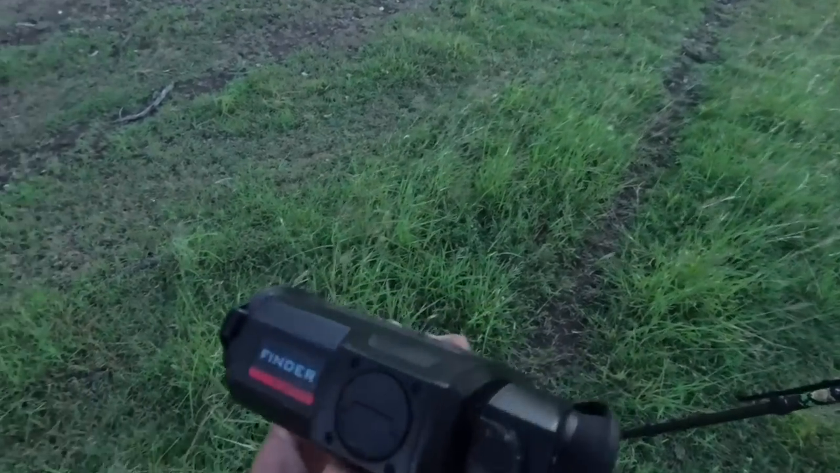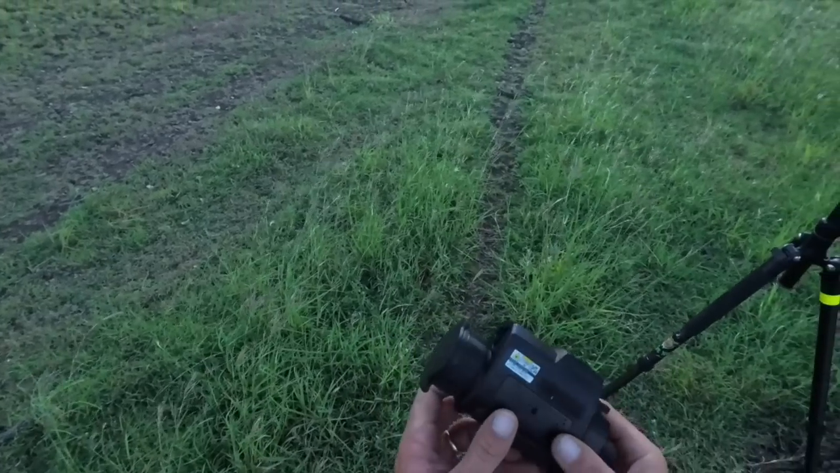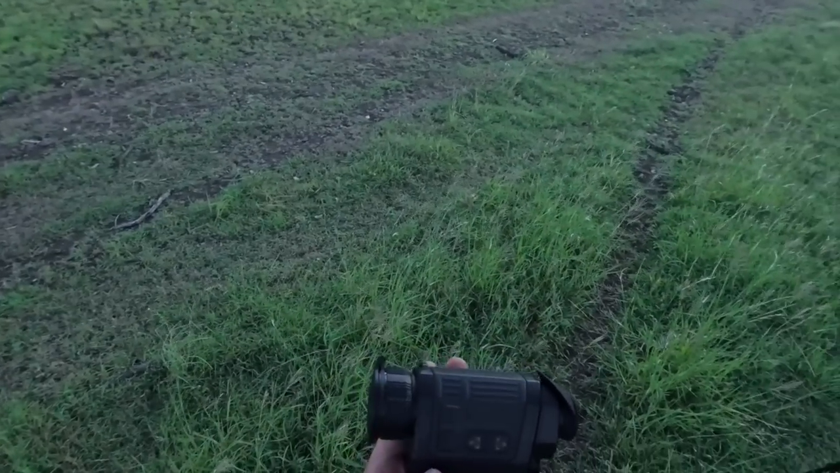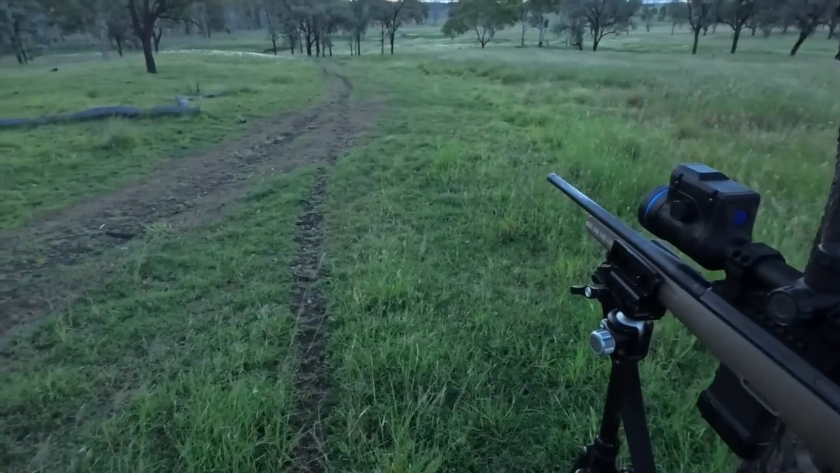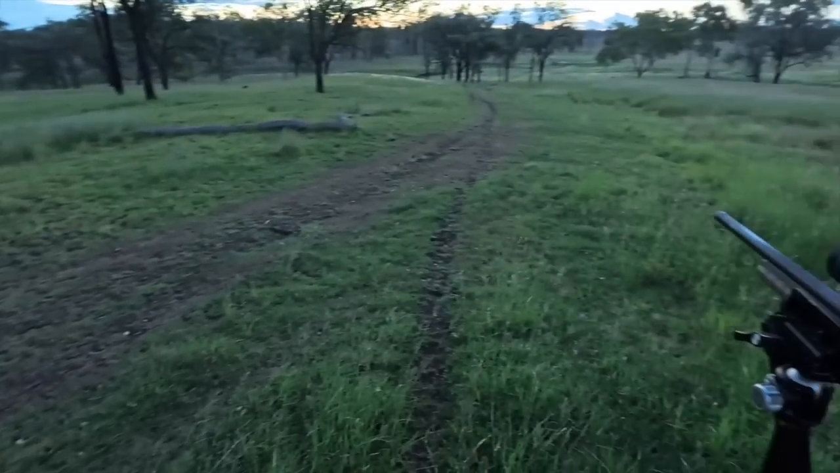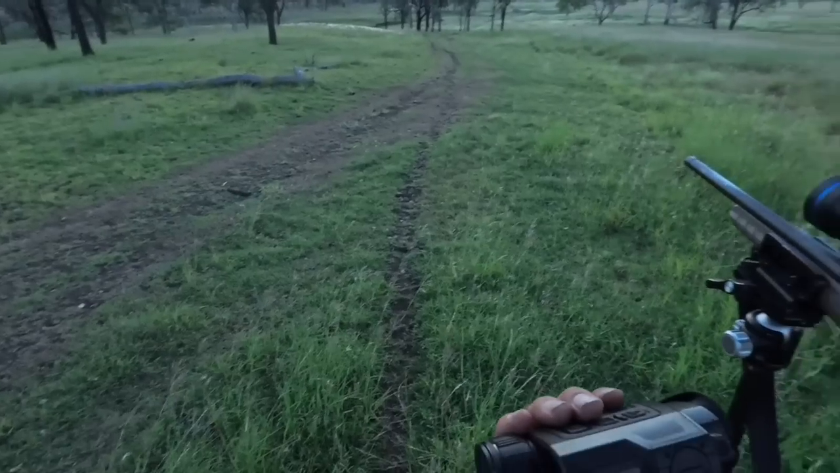This is the FH35R version 2 from InfiRay. Really good little unit. It's probably my favourite handheld monocular I've ever used. I have got the Geminis, but I left them back at the ute. They're a little bit heavier to carry around, and I've been walking in and got to walk around a fair bit. This one here is really nice and light, and it's got a bit zoomed out, a bit of fun.